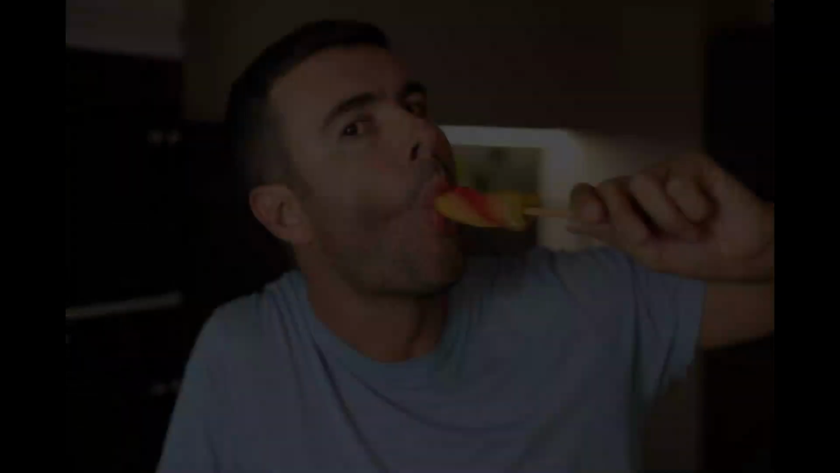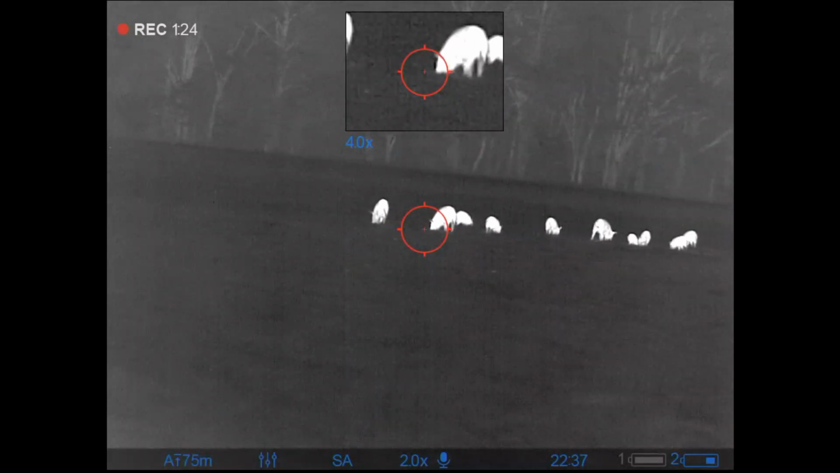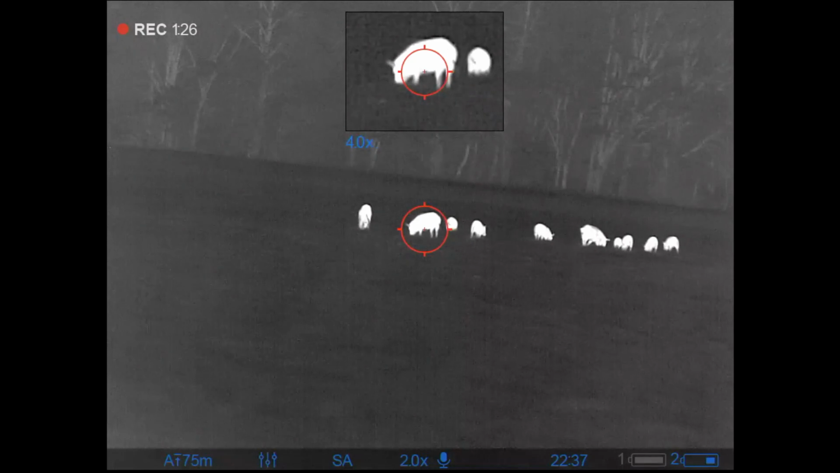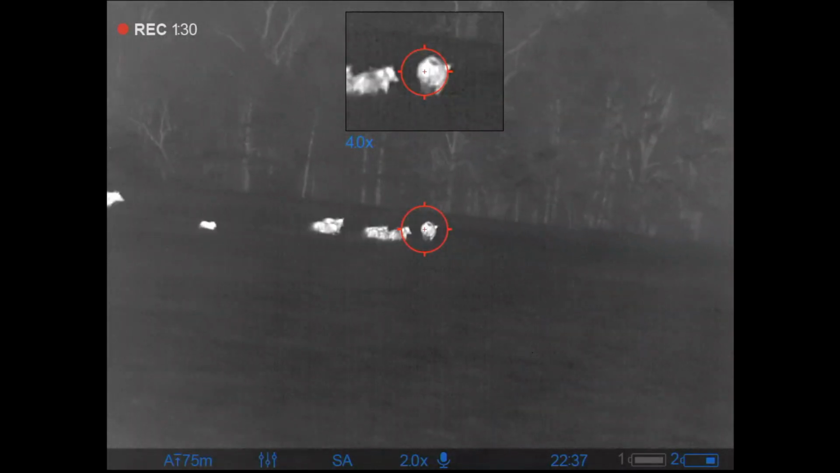Let's see if I can redeem myself again as I run into some more pigs. Now I see the alpha sow on the right, so I'm going to try for the one on the left. We'll see if I can't pick up that alpha sow now.